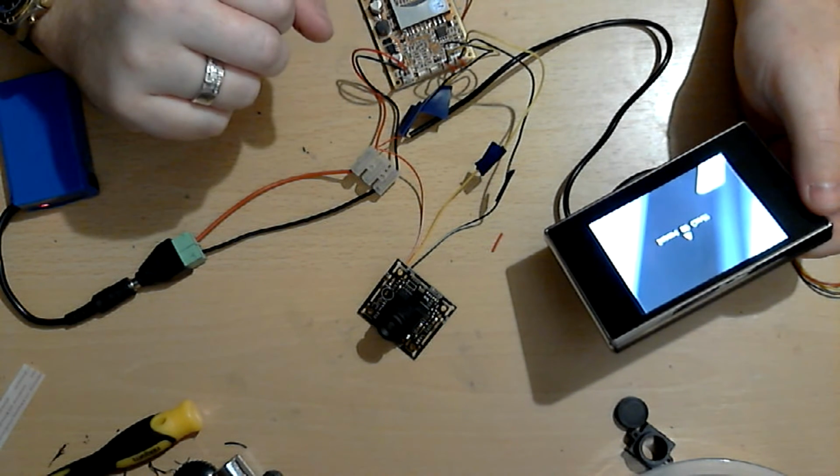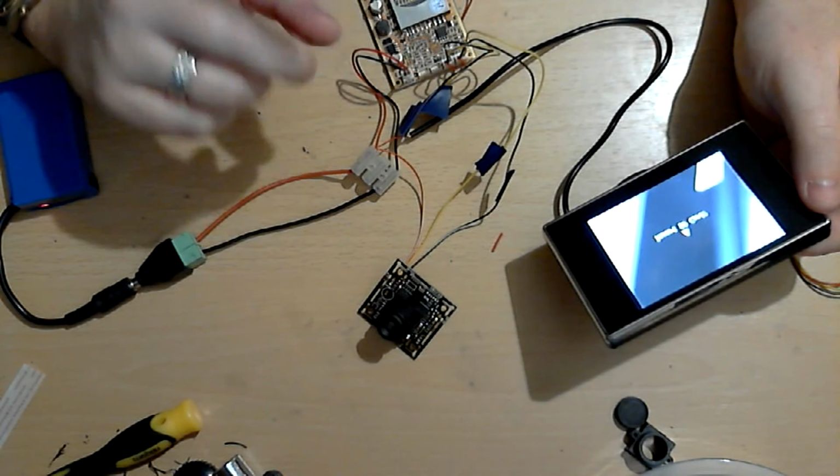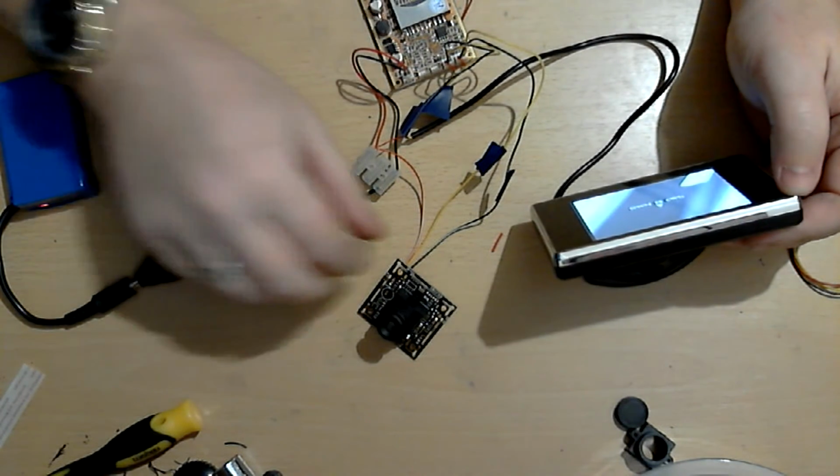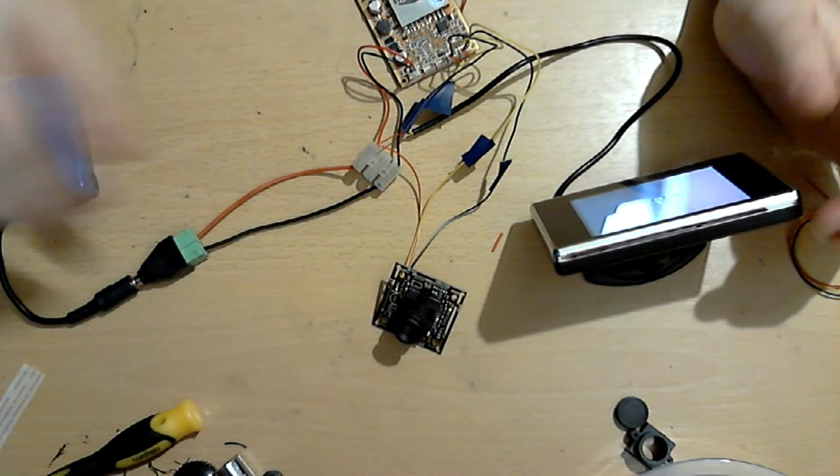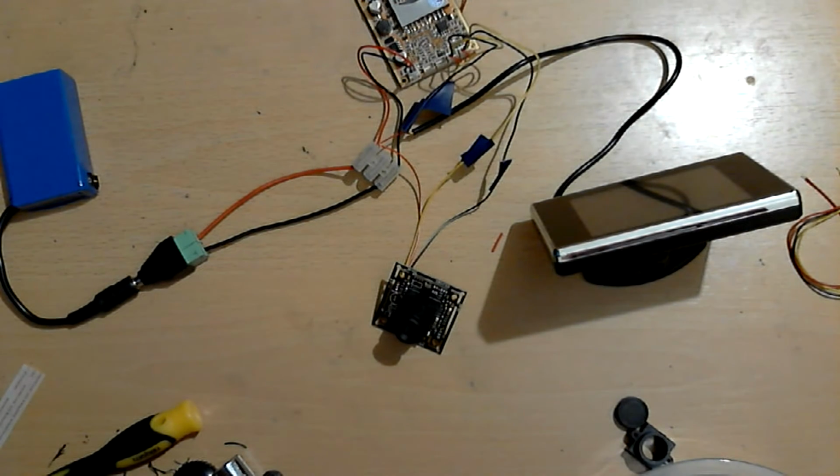and it'll point out that I haven't got an SD card. Total blooper, but that's not a problem. It does still work, just telling you to insert the SD card. I'm not going to do that whilst it's in flight. What I'll do is I'll just take my SD card,